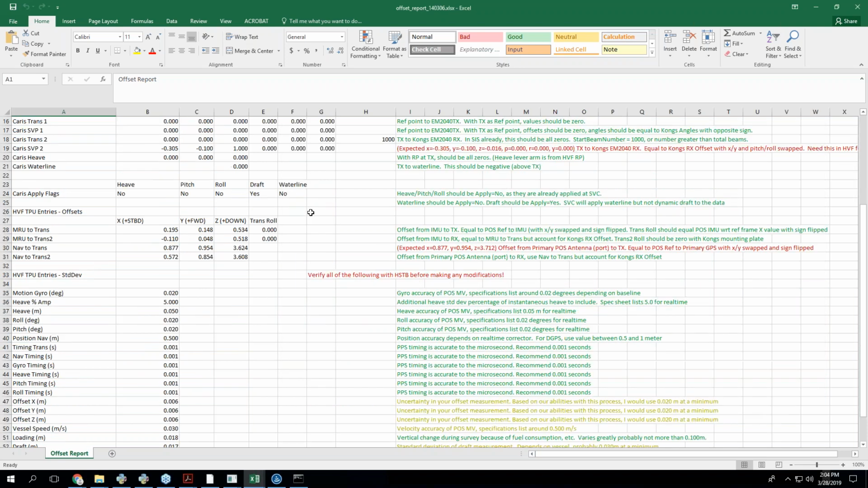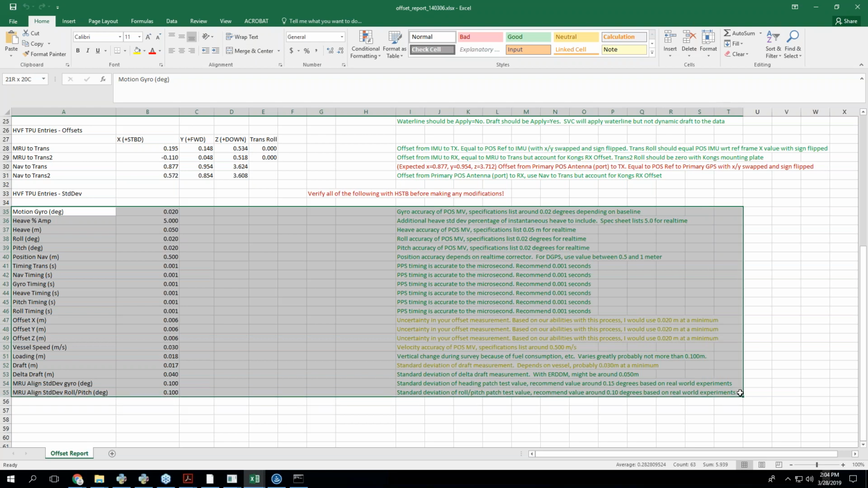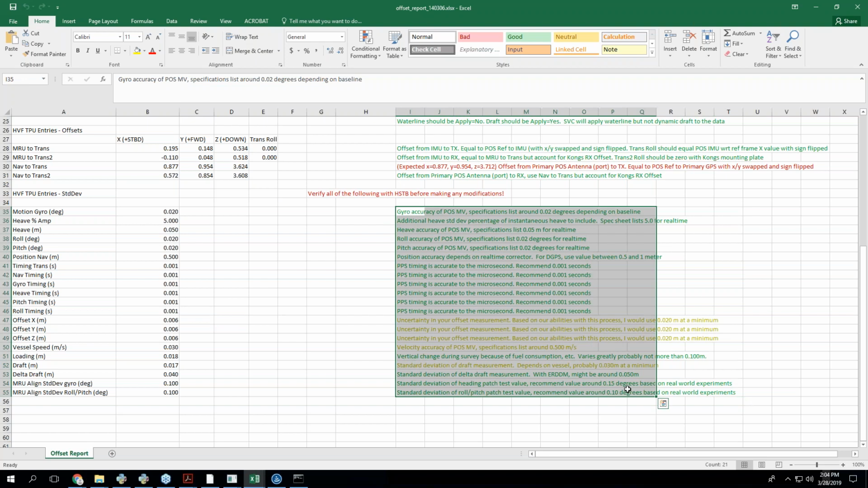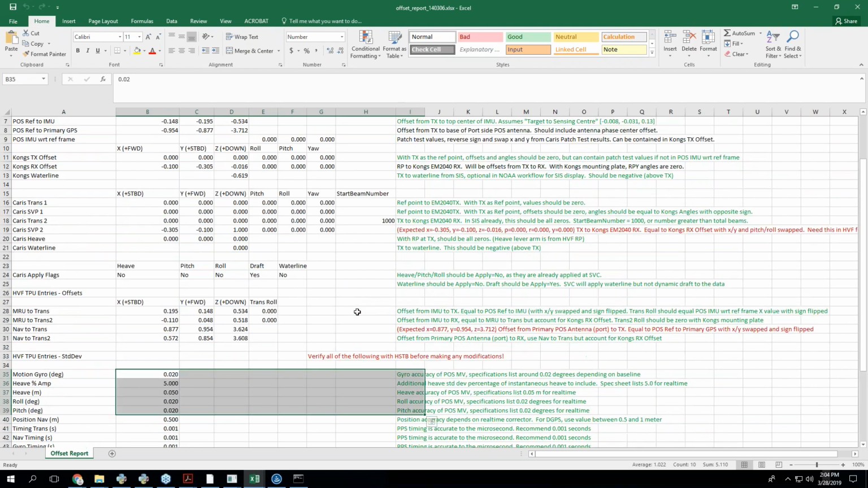But I want to bring this up because I also have some guidelines here for uncertainty. And some of this comes from that same FPM section. And some of it I made up because, for instance, I know that all these come straight from the spec sheet, so I assume that we're all using the same pause systems, which I think we are, so some of this I just put in.